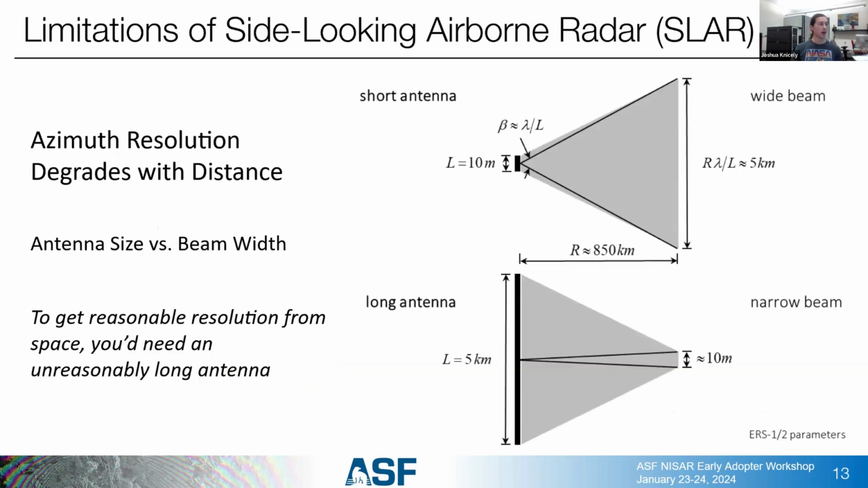All right. So there are limitations of SAR, exemplified by this example on the top right. Basically, our resolution decays with distance. The same thing happens with optical. If we're looking at the ground, if we have a 10-meter sensor in the sky looking at the ground from about 850 kilometers, which isn't too big of a distance for SAR satellites, our ground projected resolution is going to be about 5 kilometers, which isn't terrible.